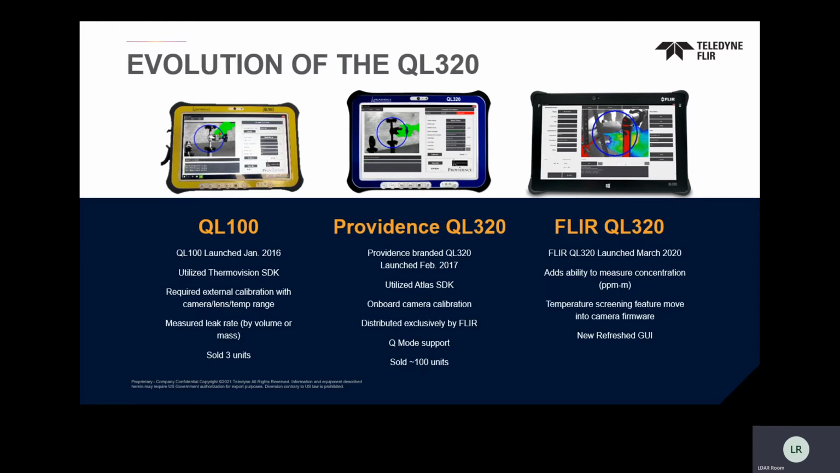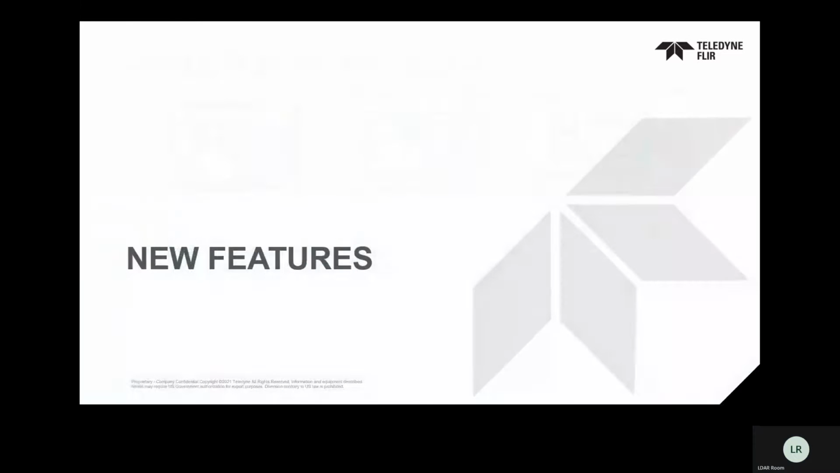Really an entirely new tablet that has a better processing speed and more durability. All the way to an entirely new user interface that is very simplified and streamlined for the operator when they're out there in the field. And what we did is we actually mirrored a lot of that user interface to the FLIR camera. And so the drop-down menus that you would see in Q mode are going to be the same ones that you would see in the QL320, and they would look very, very similar in how they work.